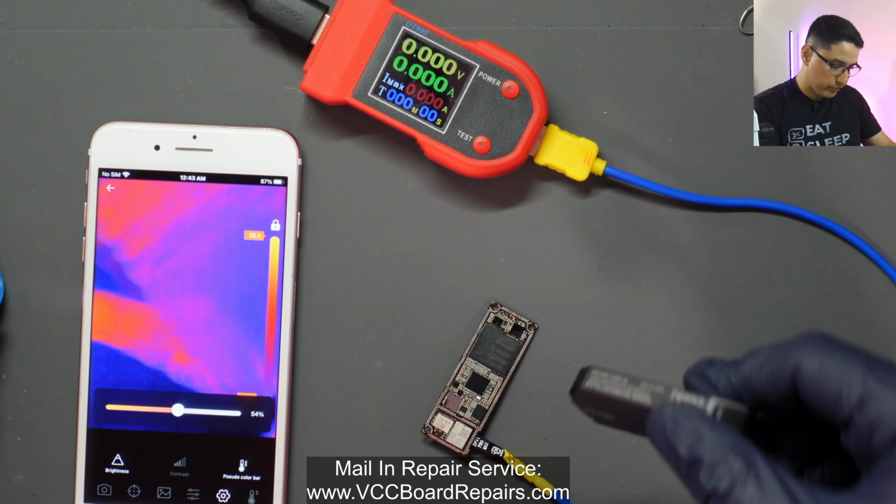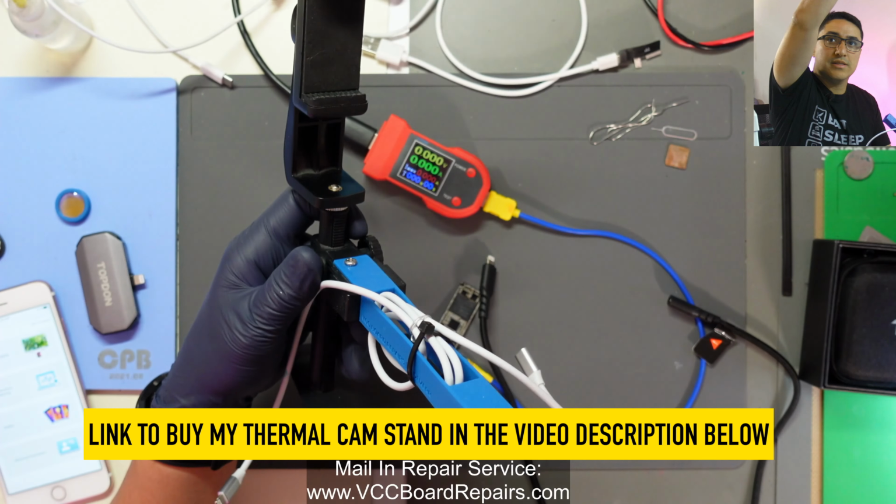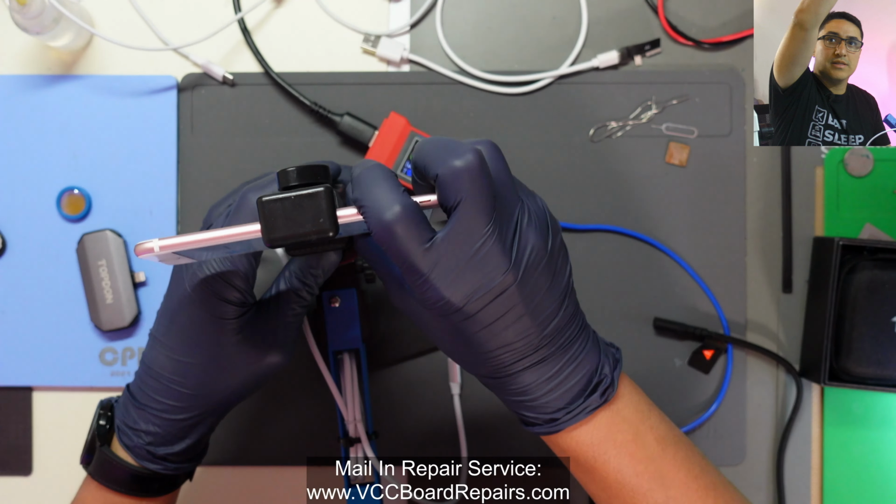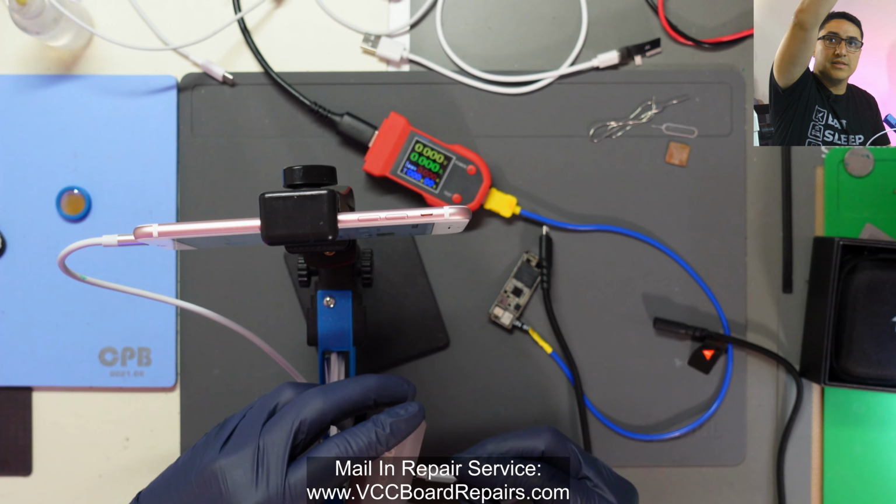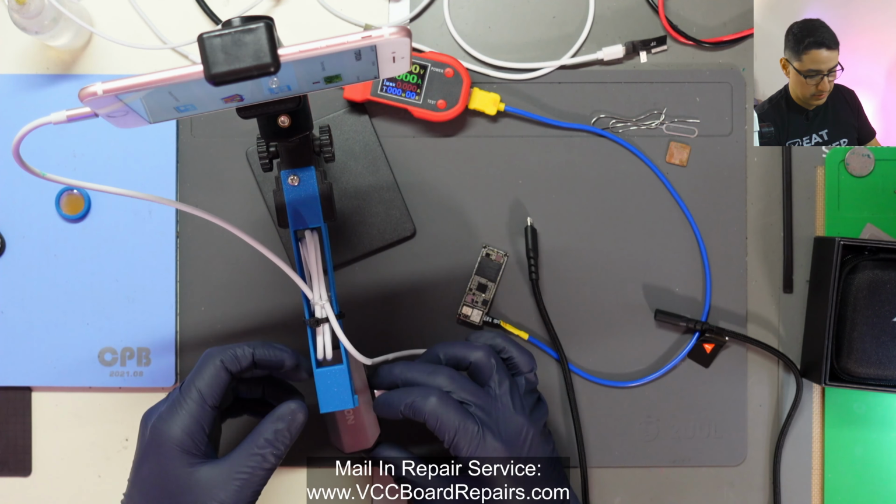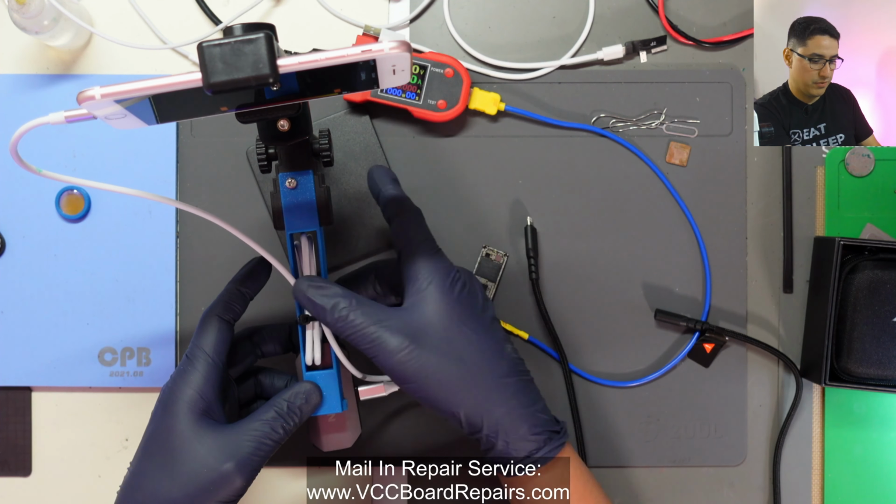Now, one thing you could also do, I sell a thermal camera stand. This is for the Seek Compact Pro, but technically we can attach the iPhone, use the exact same cable that it comes with, and then with some double-sided tape here on the back, we could technically attach it here to the bottom. Then we have a thermal camera stand for it.